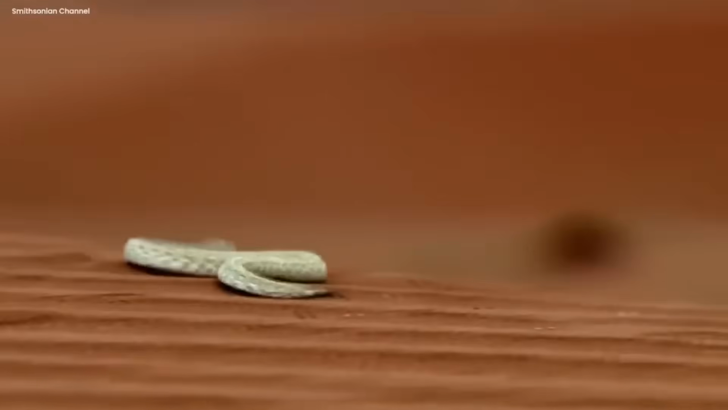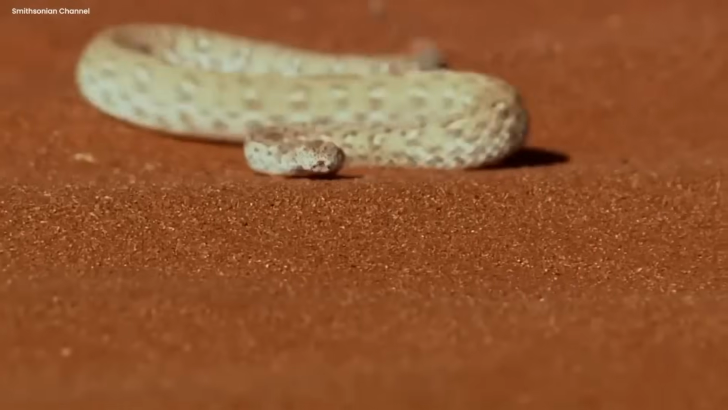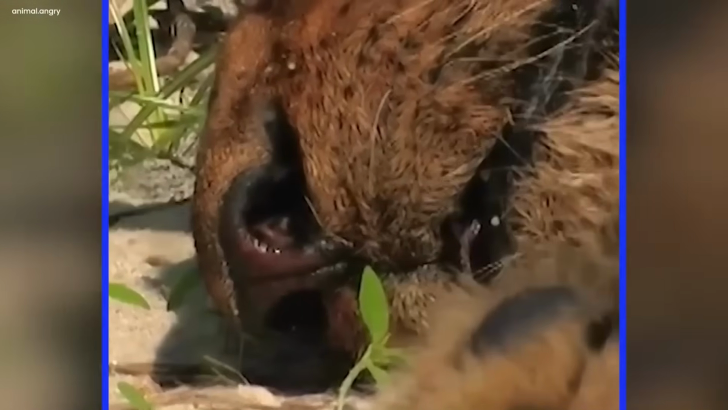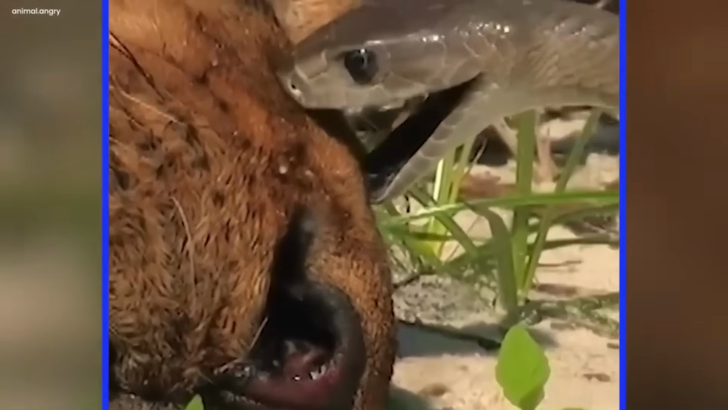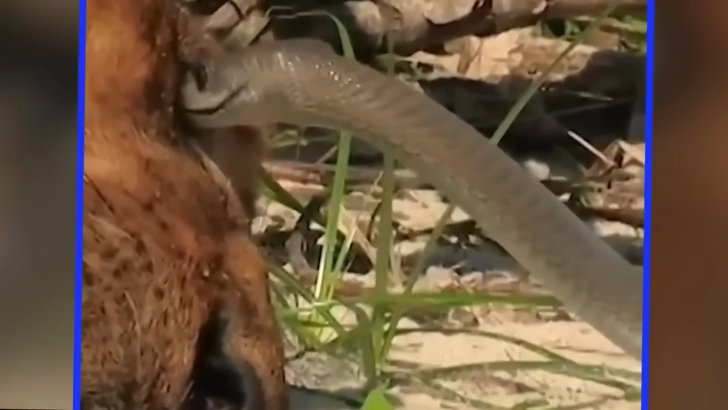With a fleet flicker of its black tongue, the snake tasted the air, trying to detect any peril. It was like a stealthy operative, making sure no one could catch it while it had its meal. As the snake approached the still body, its jaws opened wide, revealing its threatening fangs. It inched closer, calculating its move, and then, with a lightning-fast strike, it sank its teeth into the breathless animal's meat.